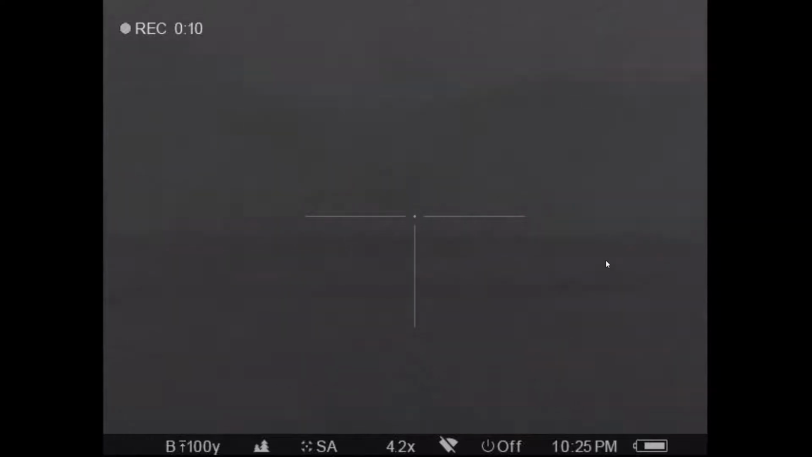We're calling coyotes here. I believe I'd already killed a coyote. I'm getting my nights mixed up, and I forgot to film that one. But anyhow, I'm blowing a mouth call. We had left the Fox Pros at home in the truck for some reason. I don't know why, but you know, getting old and absent-minded. But I'm blowing a mouth call, and we're watching a coyote way off in the distance.